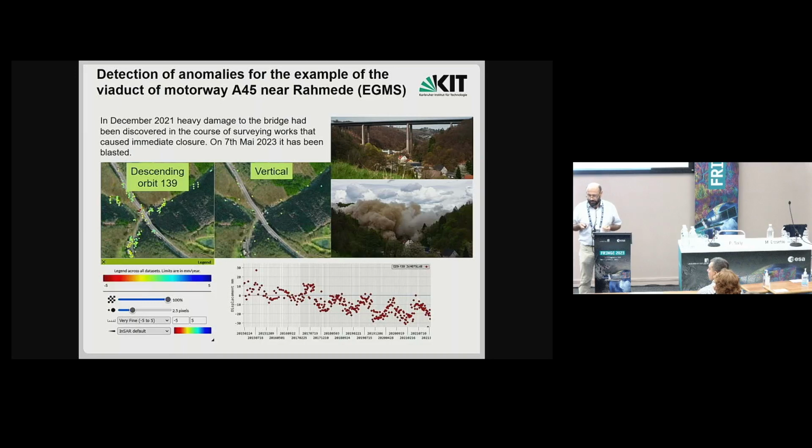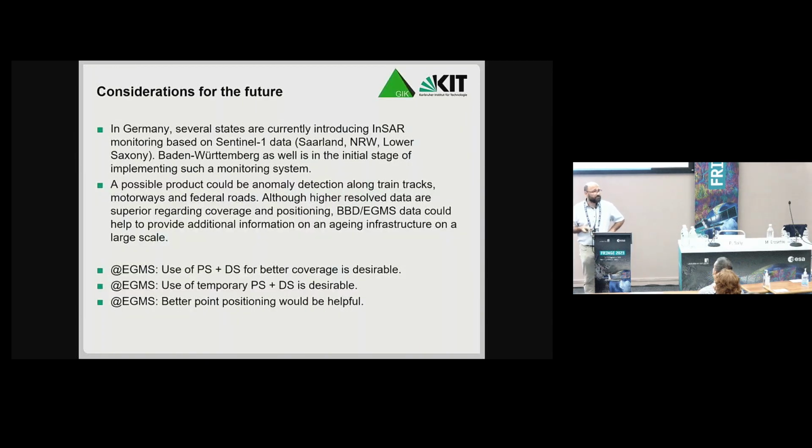And in May of this year, it was even blasted. And this is a main east-west traffic connection, which makes trouble that it is missing. So maybe this indicates that there is some potential for large-scale monitoring with data from BBD or EGMS.